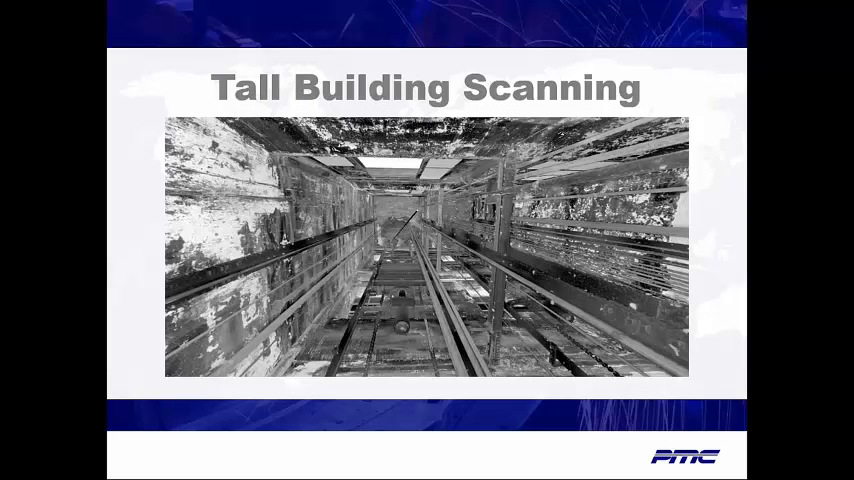The structural engineer needed as-built conditions to determine the viability of the existing elevator shaft. Black and white scanning can capture data in complete darkness. Our scans were also able to show conduits in the shaft that were previously unknown.